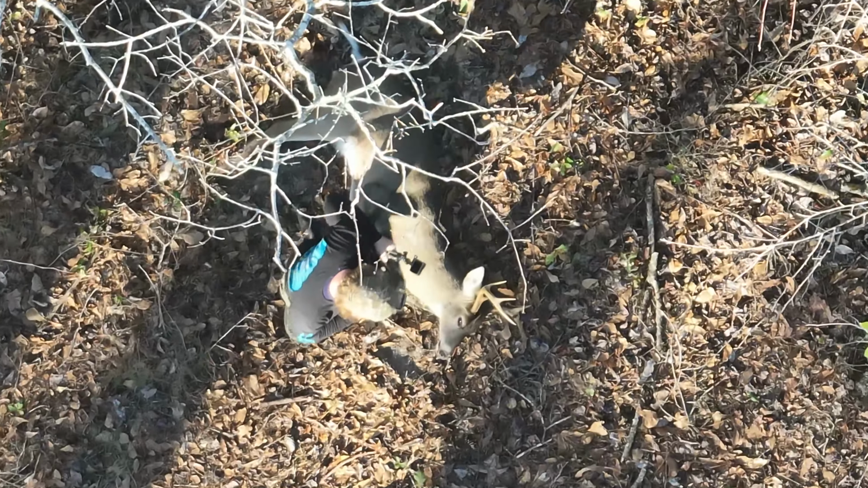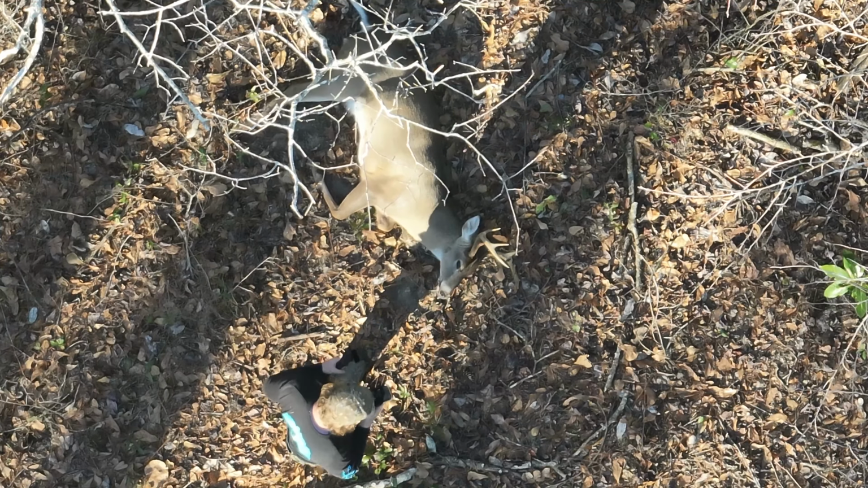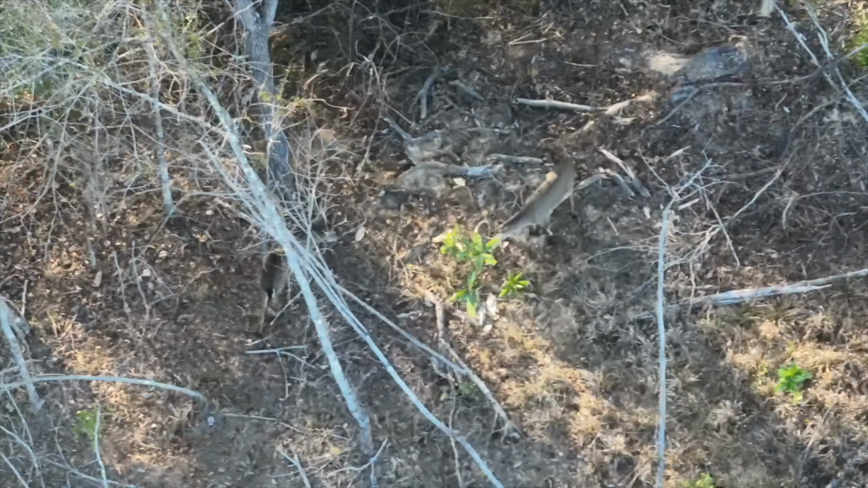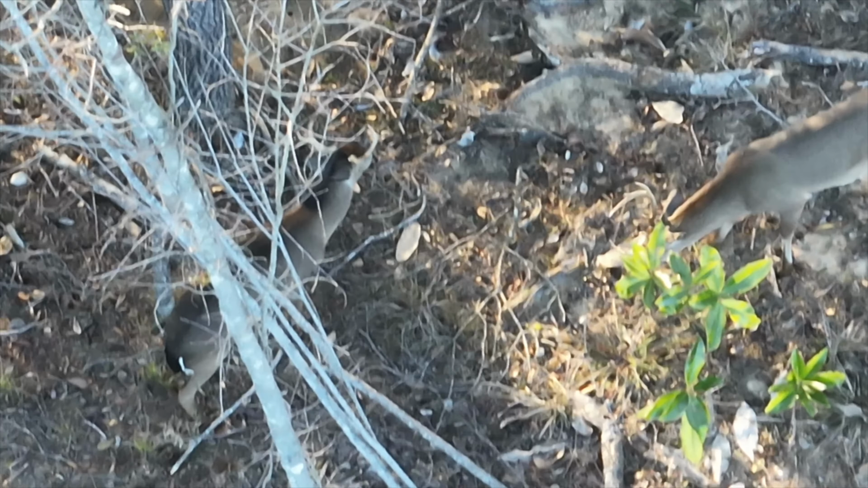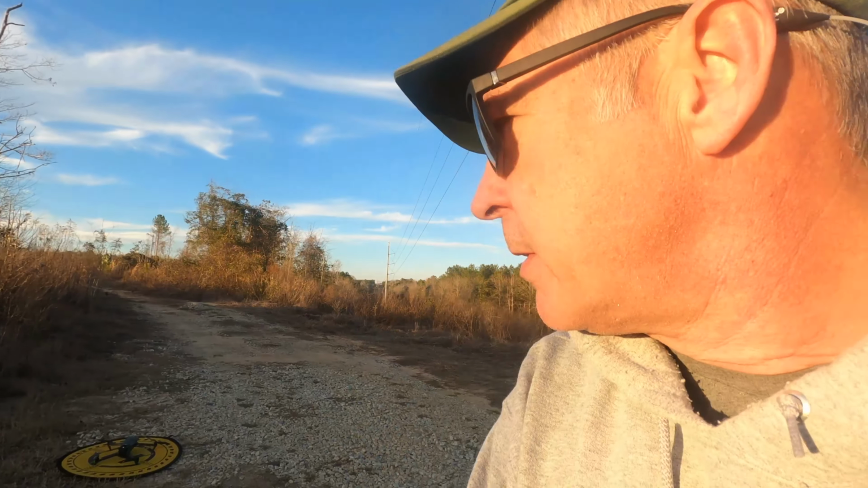So we just found our two biggest bucks that are left on the property that we know of, what we call the Week 8 and the Cottonfield 8. And I just watched them fight. And they're on the other side of the property. I'm gonna take off with another battery and we'll watch the rest of the hunt. I hope y'all enjoy the show.